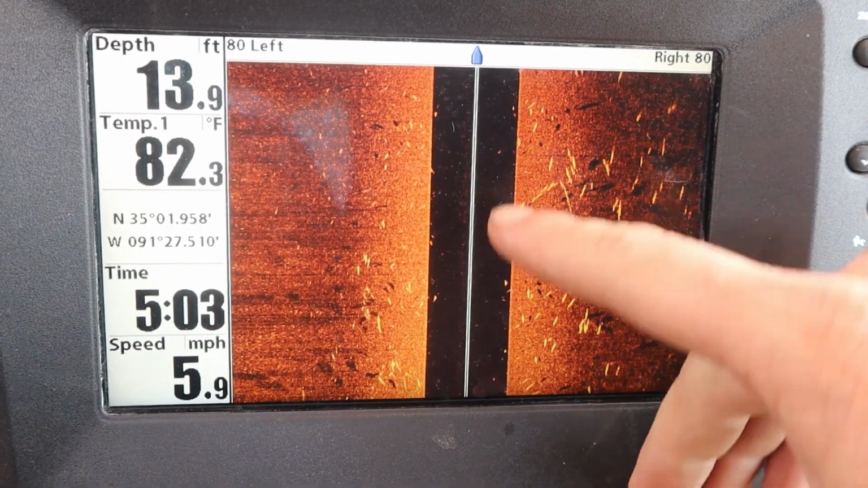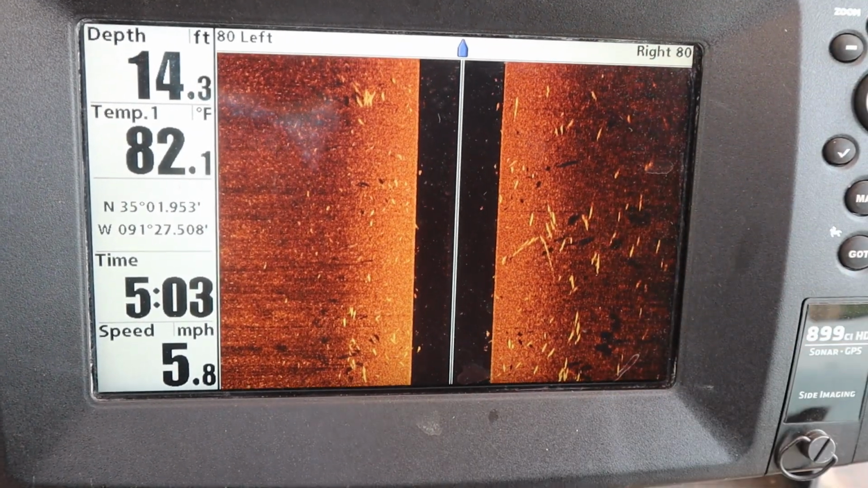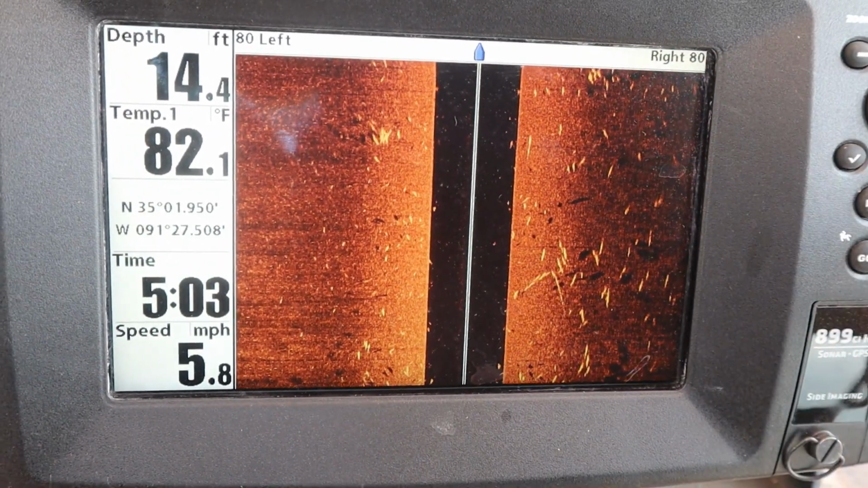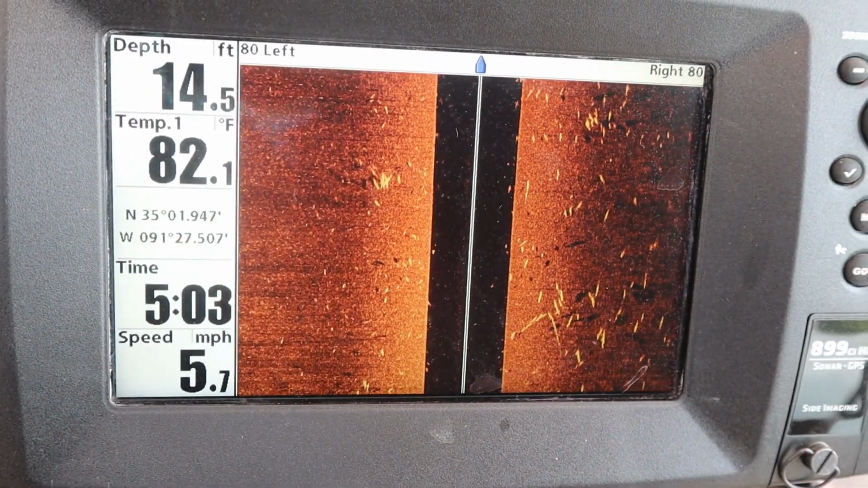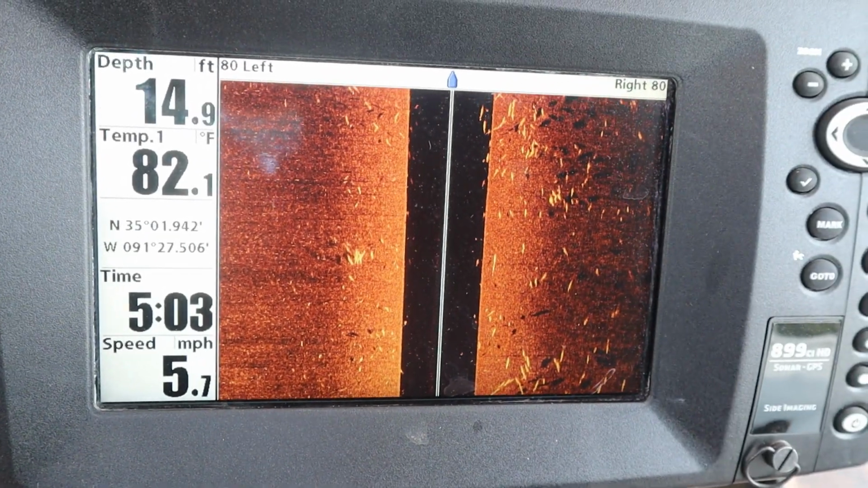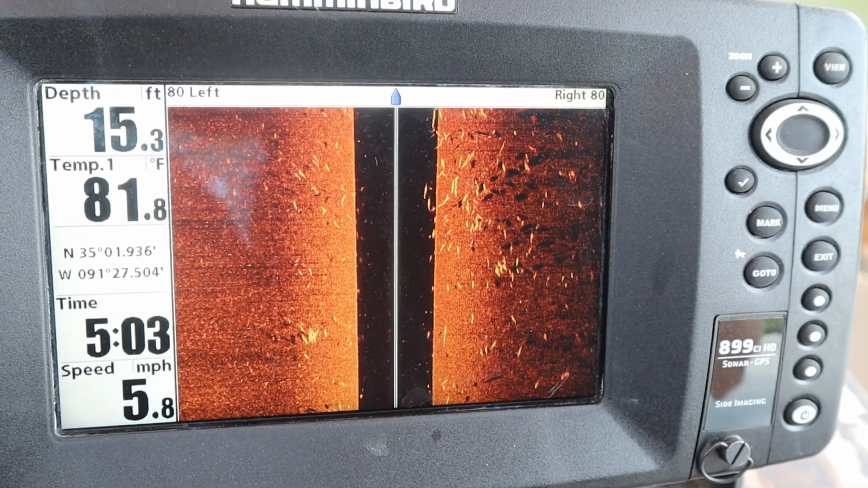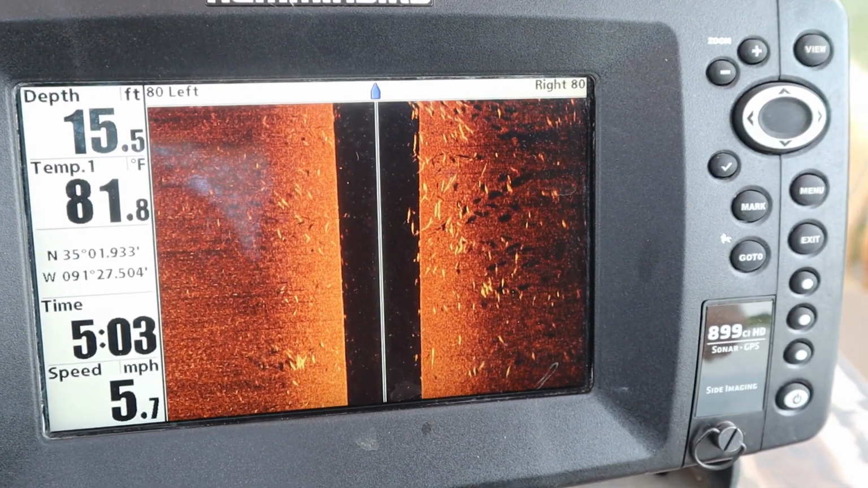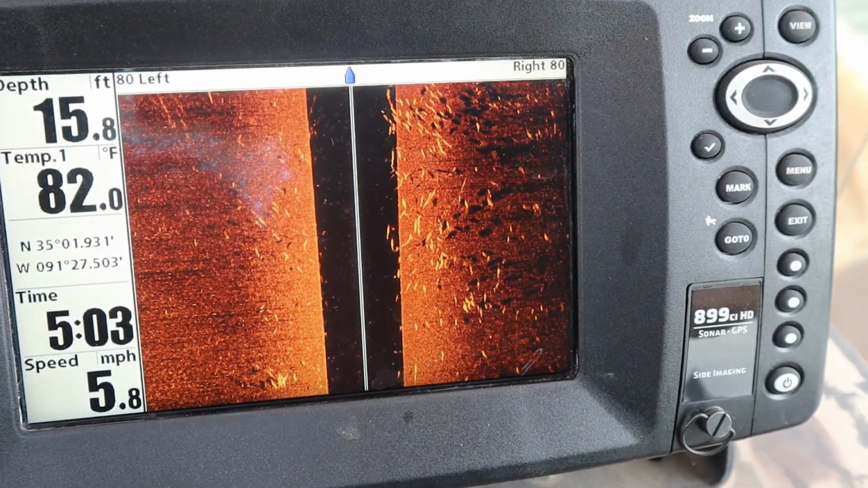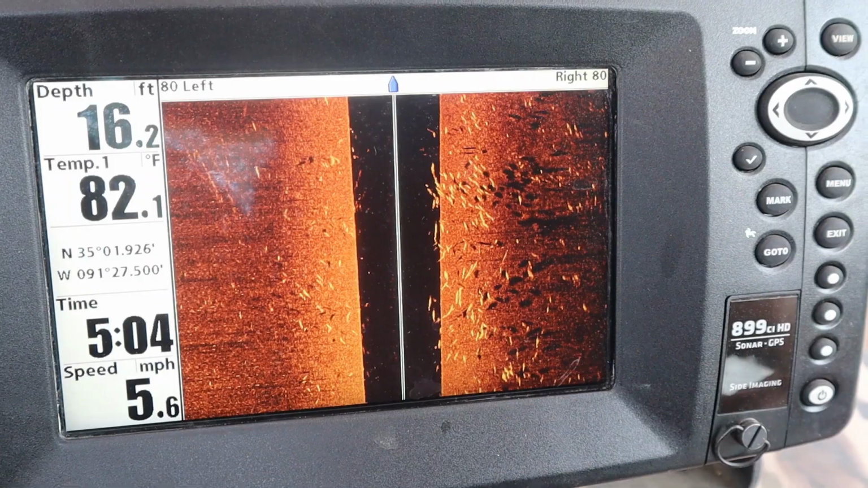From here's the center of our boat. The boat's here, so what we're seeing is we've already passed. We're looking 80 feet this direction, 80 feet the other direction. This is the bottom, and we're looking across. So we're getting a little thicker schools right here, but still kind of spread out. That's a pretty good school. That'd be something we'd be interested in going back and checking out.